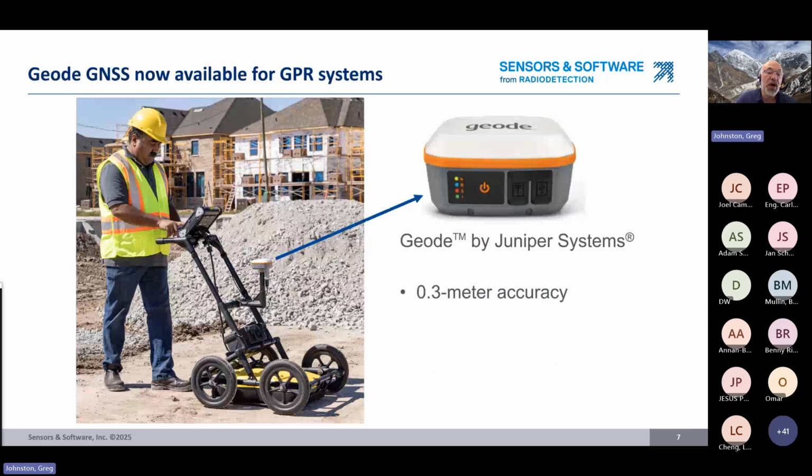So it's not a big surprise that I'm going to make an announcement that we actually made last month, which was that Sensors and Software now offers an optional GNSS, and specifically we're using the one called Geode, manufactured by Juniper Systems from the United States.